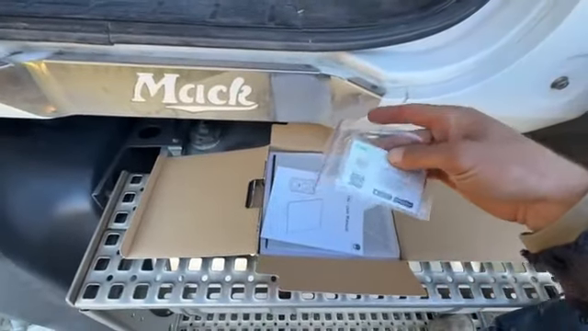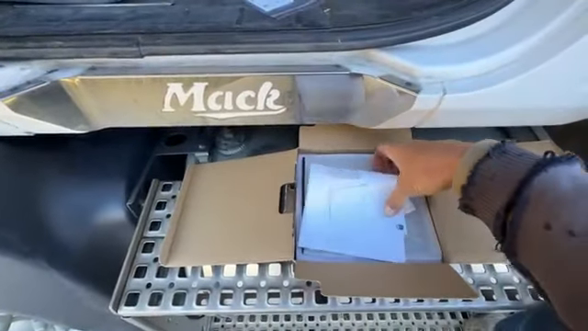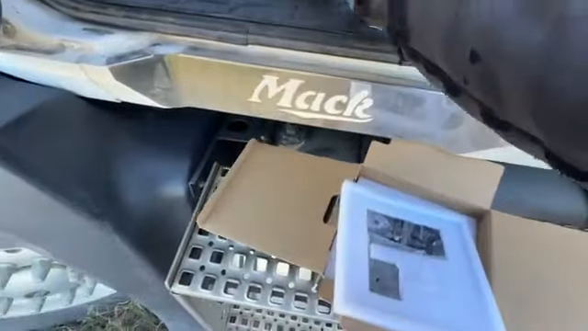There's a couple of SIM cards that they've provided me. I think it's standard that they come with the SIM card, so it does work here in Australia. There's a user manual, some templates for mounting the things. We've got a little solar panel to be able to keep it charged, and it has a USB-C port on the end of it.